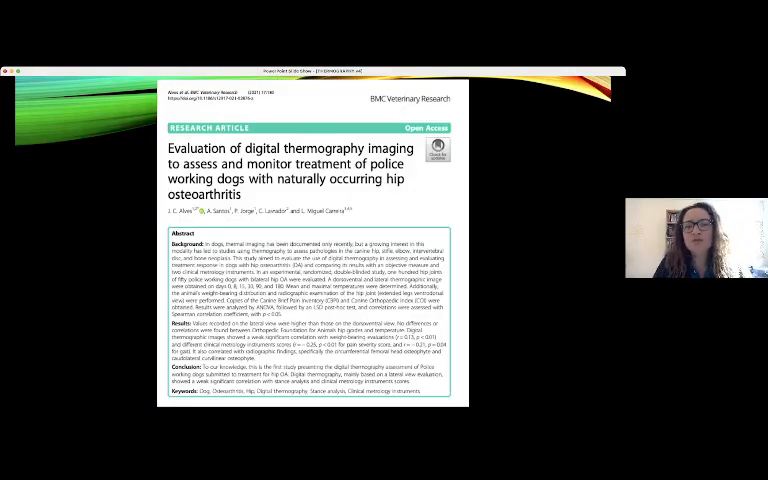Here I also present to you some publications, some scientific articles that show the importance and the use of thermography in experimental medicine. This group evaluated the treatment of working dogs that have osteoarthritis and monitored the treatment with thermography. It's a very interesting article.